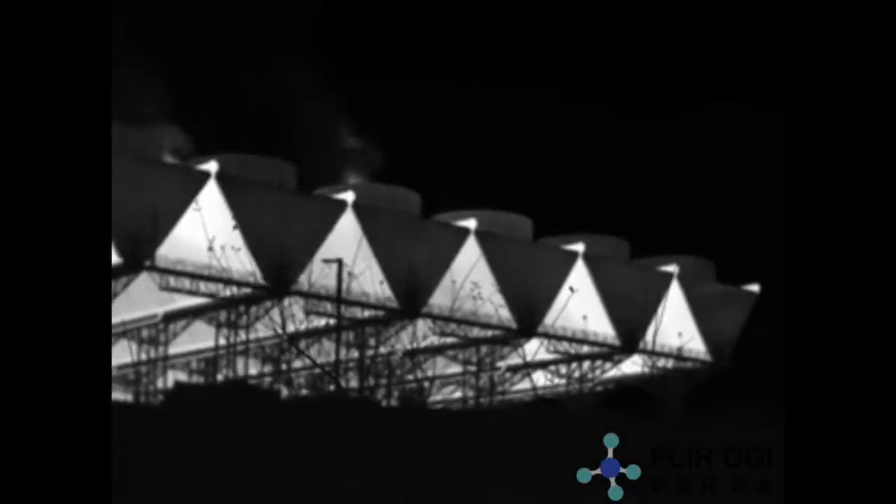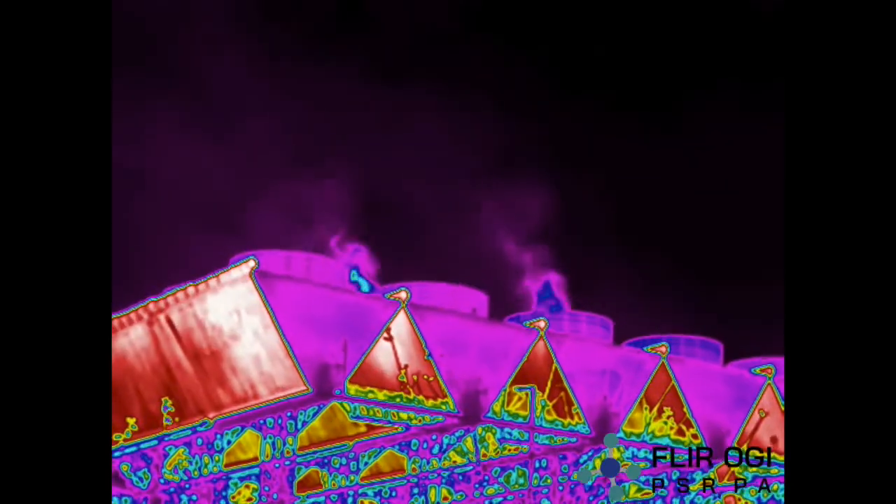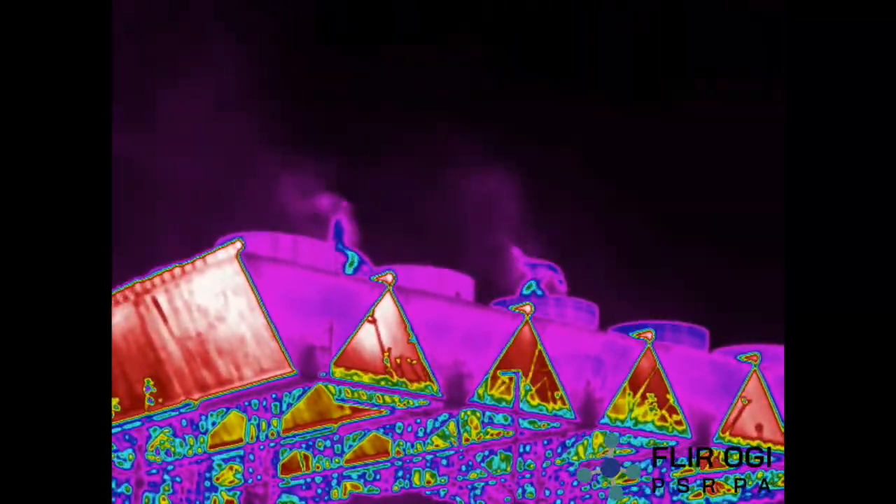This is evidence showing the release of hydrocarbons into our atmosphere, the air we breathe. While I cannot say exactly what hydrocarbons are being released, it can be anything from benzene to methane. And in regards to public health, none of them should be in our air.